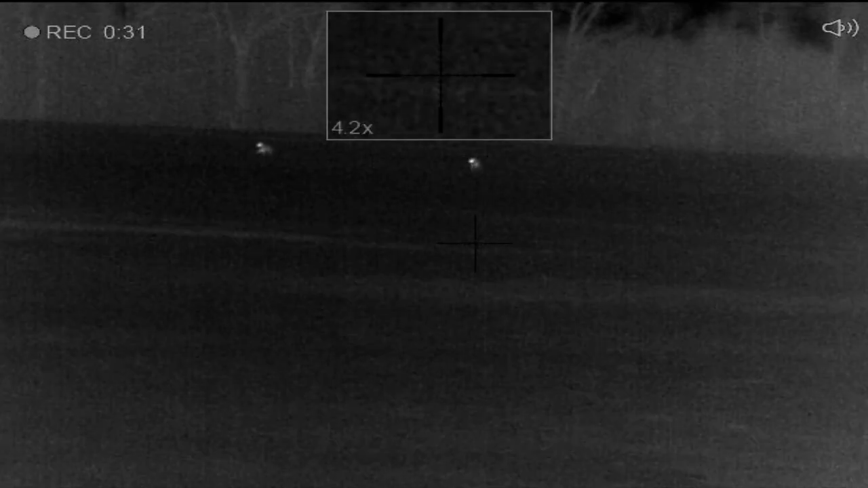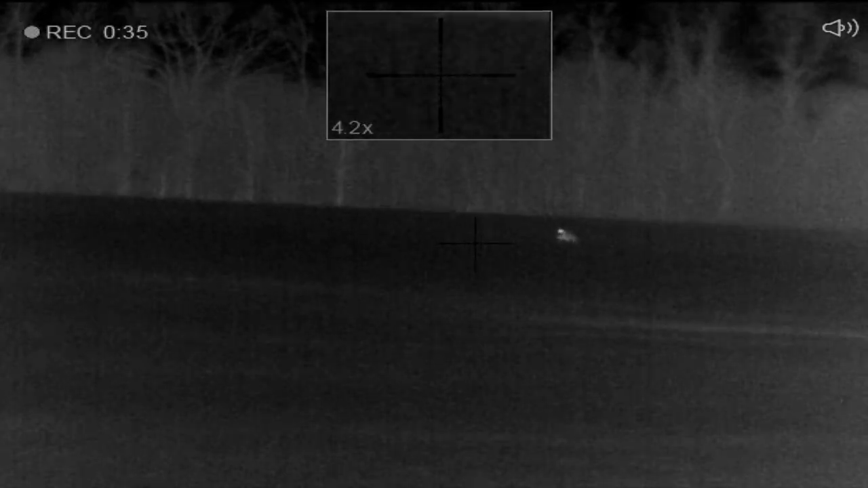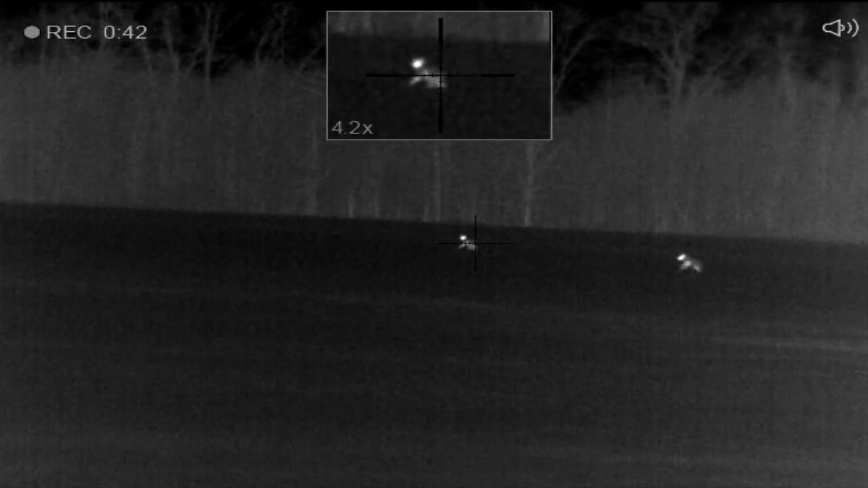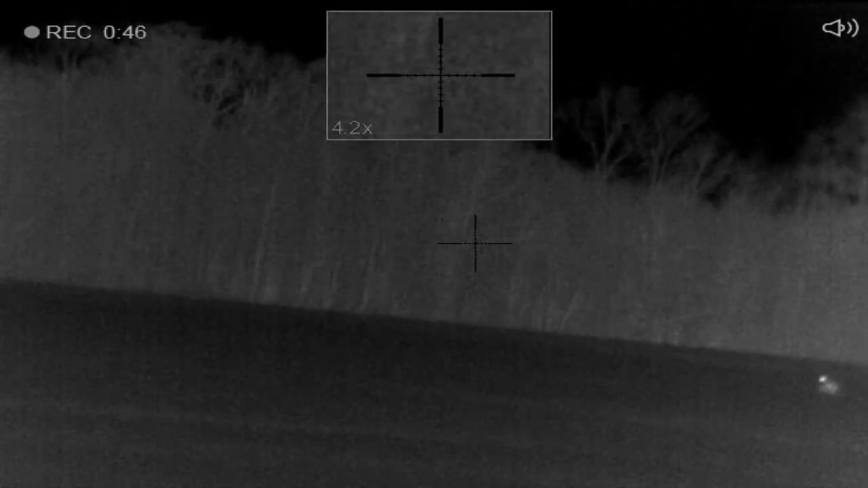We got a double. We got them both down, man. Yeah. They're both down. Yeah, it all happened so quick. It did. I mean, it was in seconds. I know I looked through my scope at one point, and they was still quite a ways out. And then I looked. I took my glove off. I just had to drop my glove on the ground, and I looked through my scope again, and they was there. I mean, like within 100, 150 yards. 30 seconds is all it takes for them to get across the field. They were coming in hot.